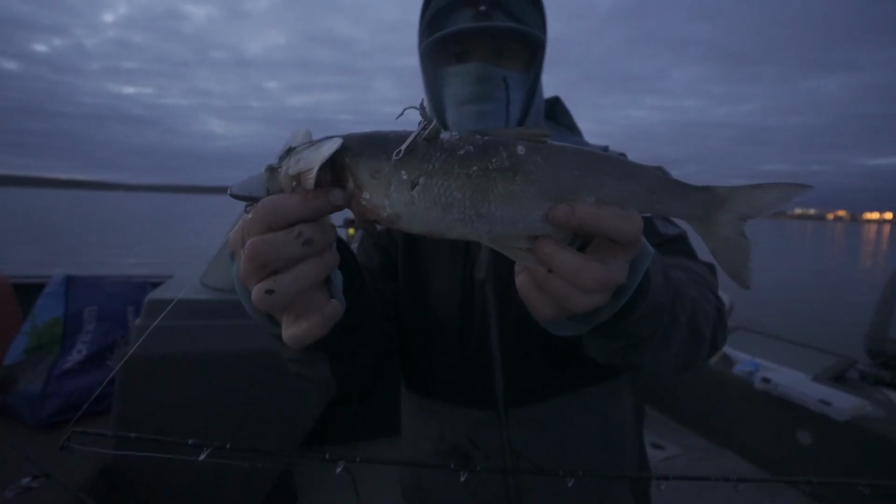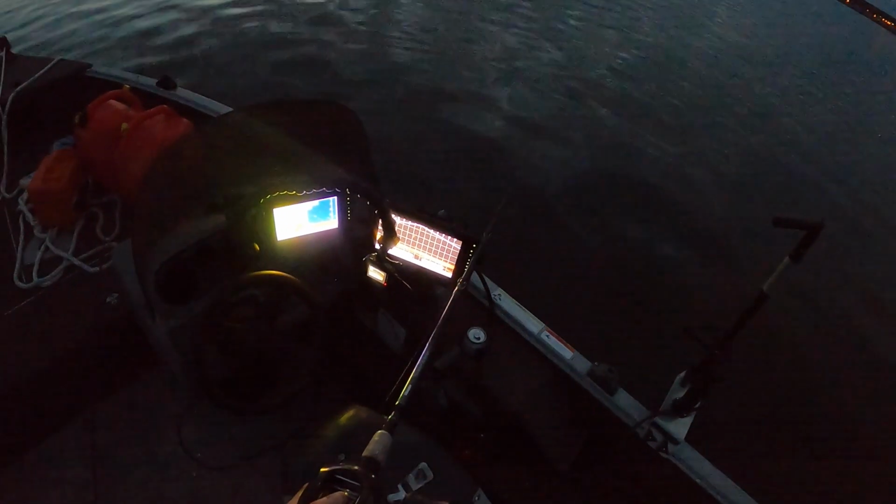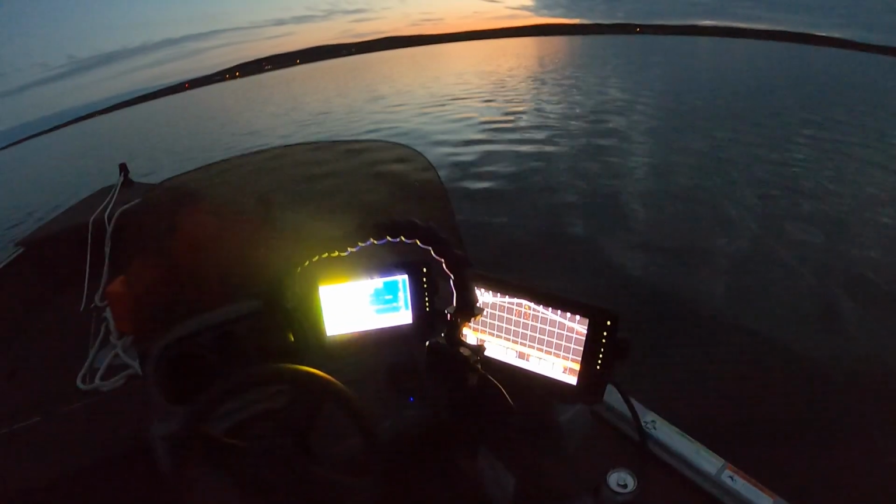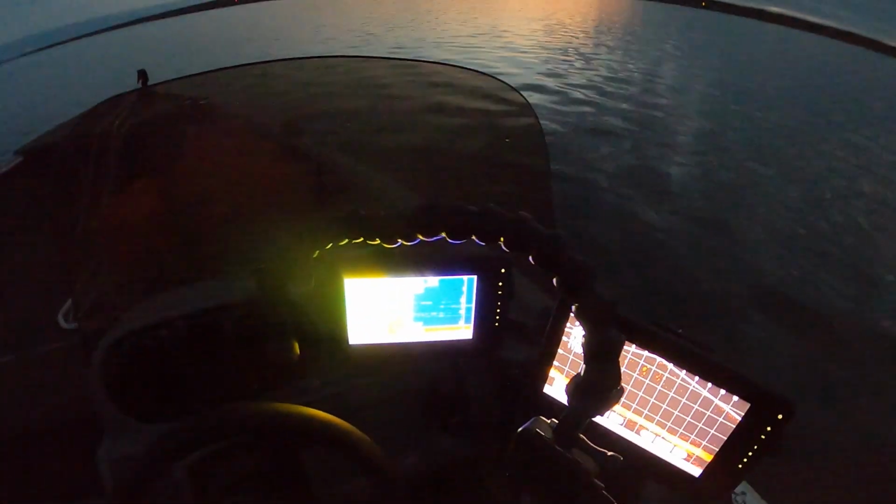Okay, so there we go. Retied, ready to roll. Wow, there's like zero wind. We haven't even drifted like at all from the spot. We get one more fish and then we're out of here, but we'll be back tomorrow. Wow, it's midnight already? Time flies when you're having fun.